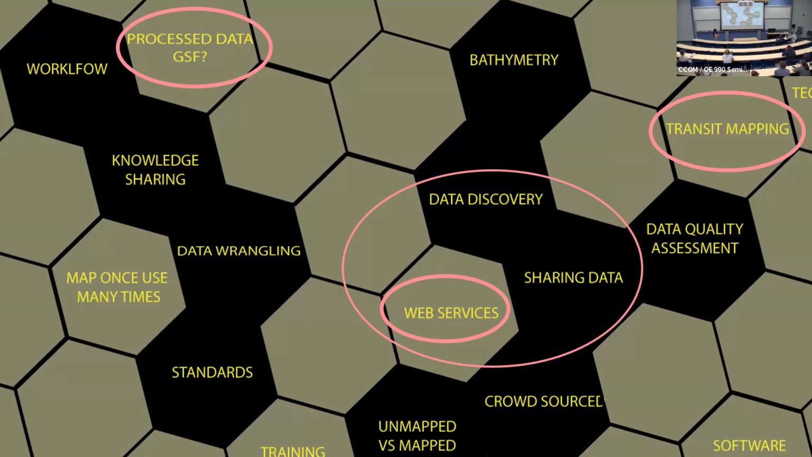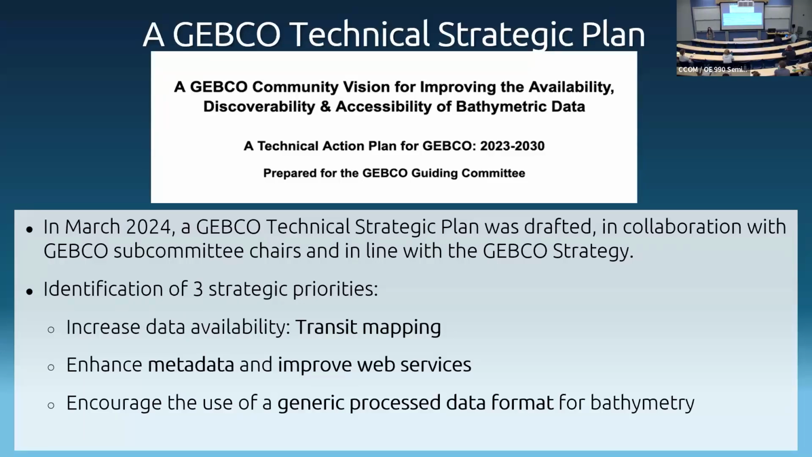And then once we've mapped and cleaned the data, can we share that better, so somebody doesn't have to clean the same data set all over again? Not specifically North Pacific data center, but the GEBCO technical strategic plan has identified these three key areas: transit mapping, metadata, and improved web services, and GSF format or any generic format we can save our data to and share and archive them.